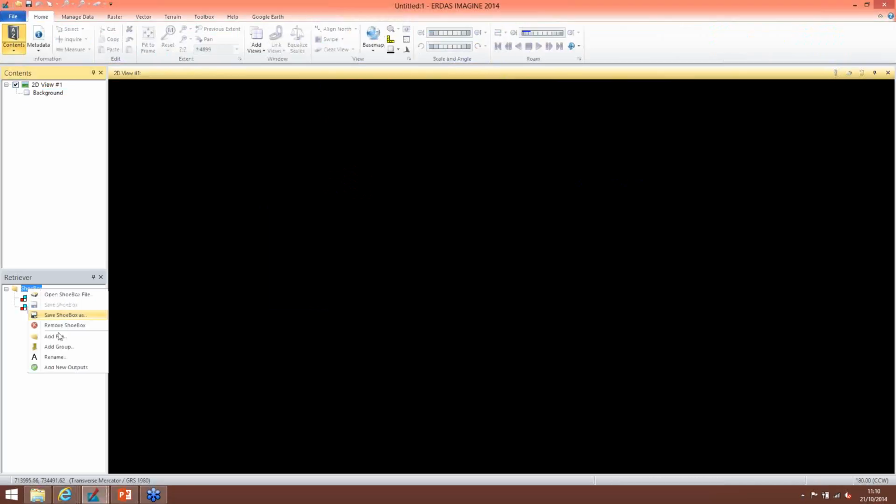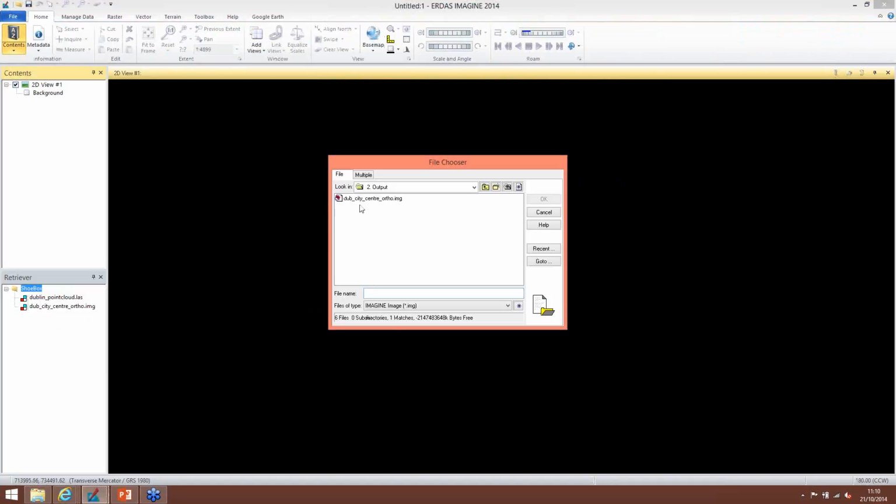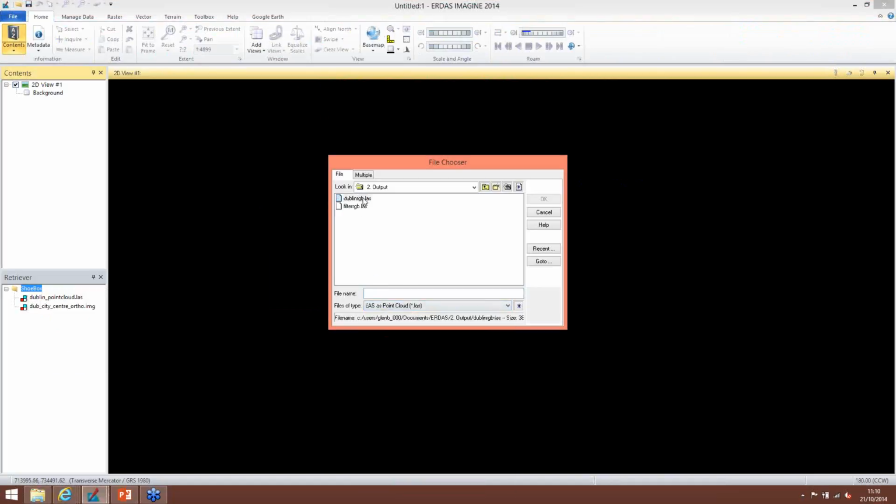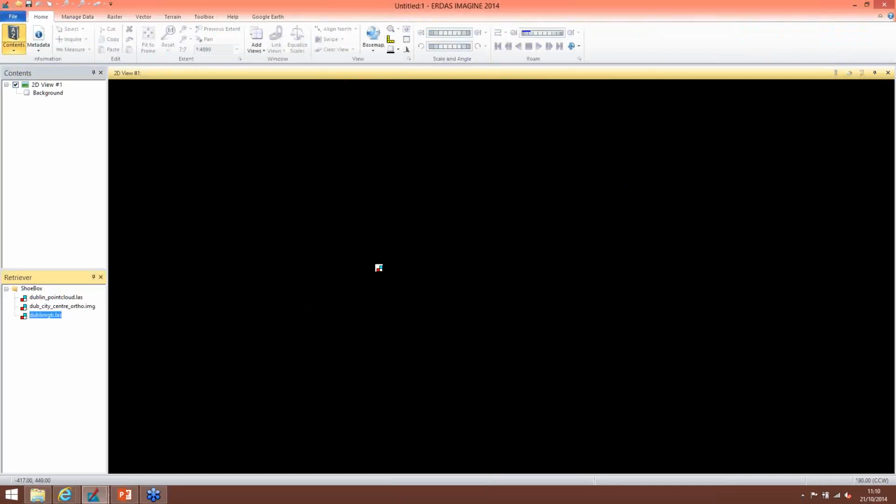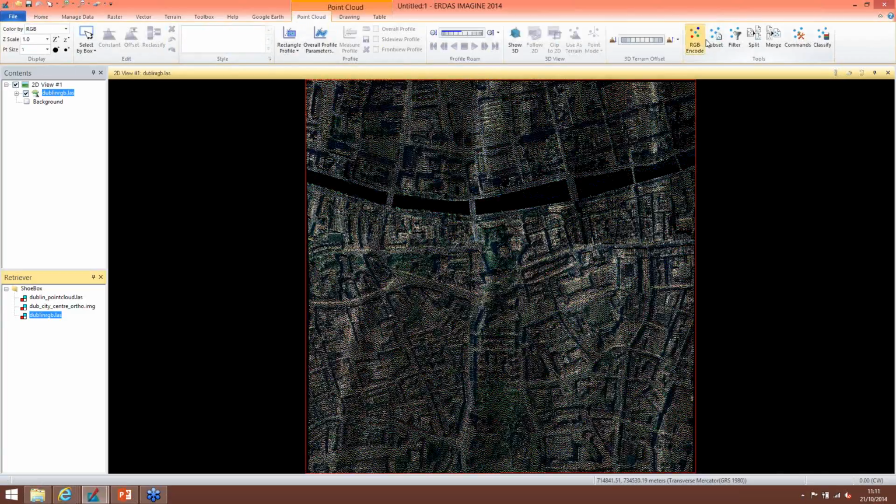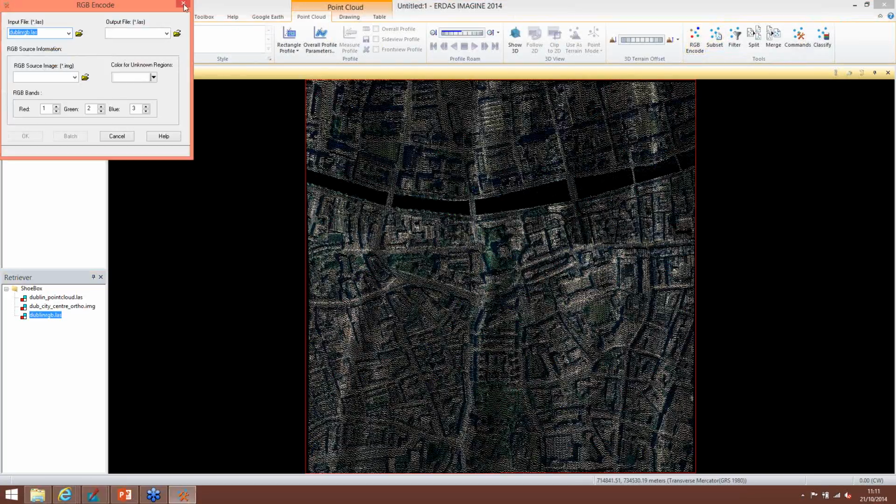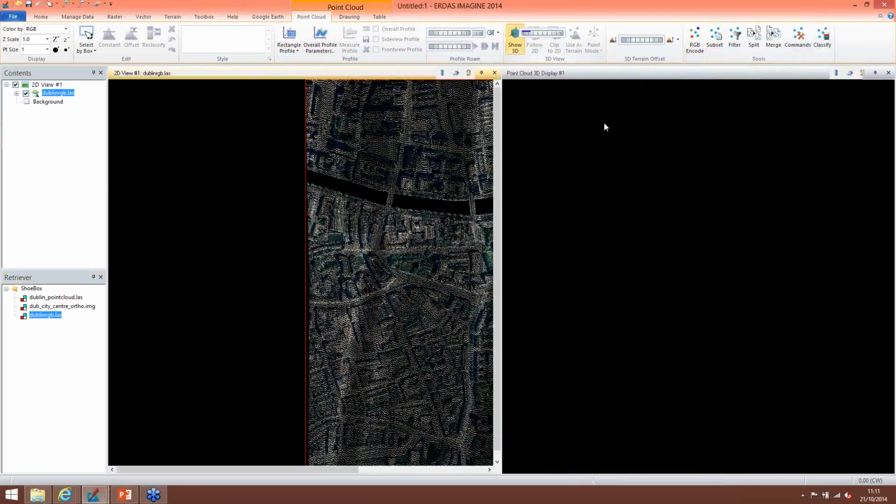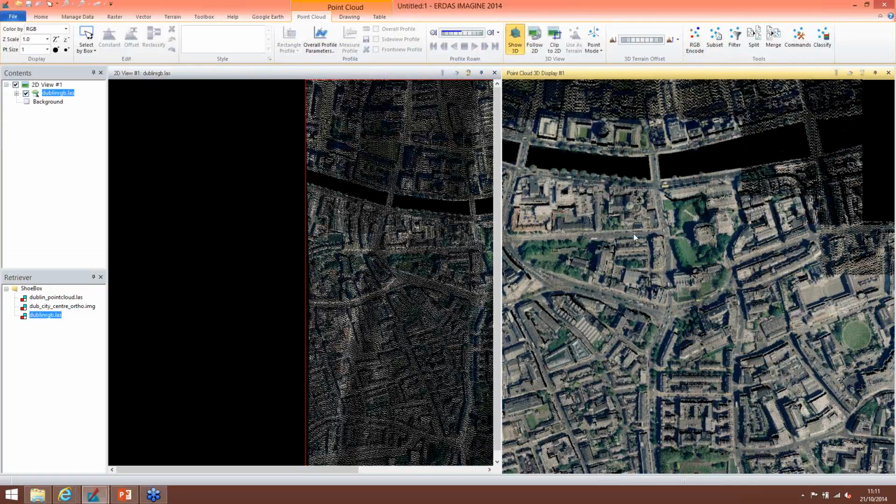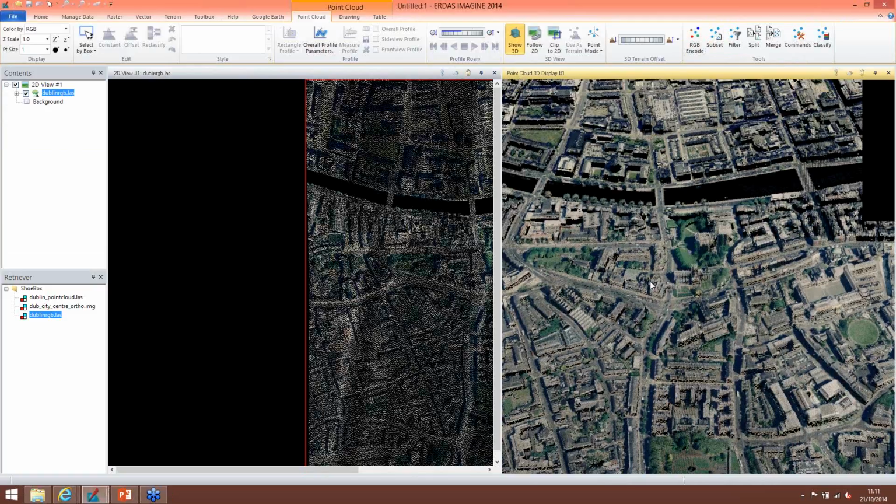So I'll add that new file to our shoebox. Drag and drop in. So you can see here it looks similar to the original. We can change the color of that to our RGB. Again, do that in 3D. You can see now the features are easier to pick out, the buildings, vegetation.